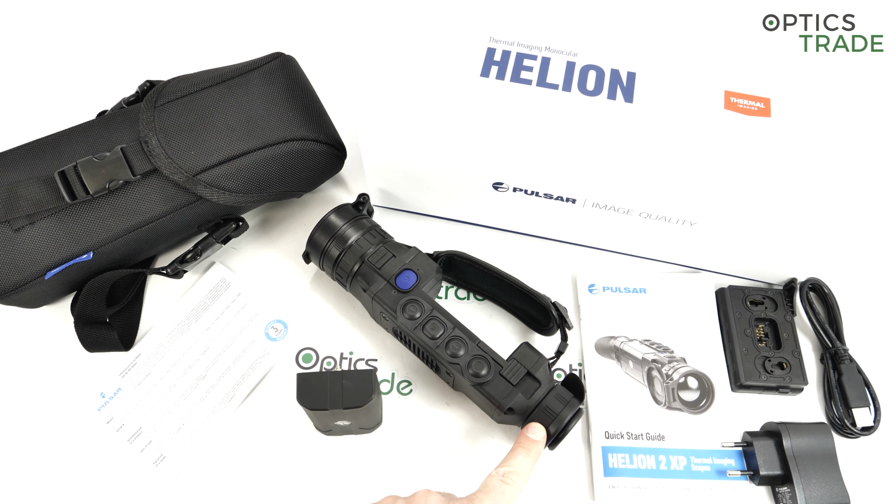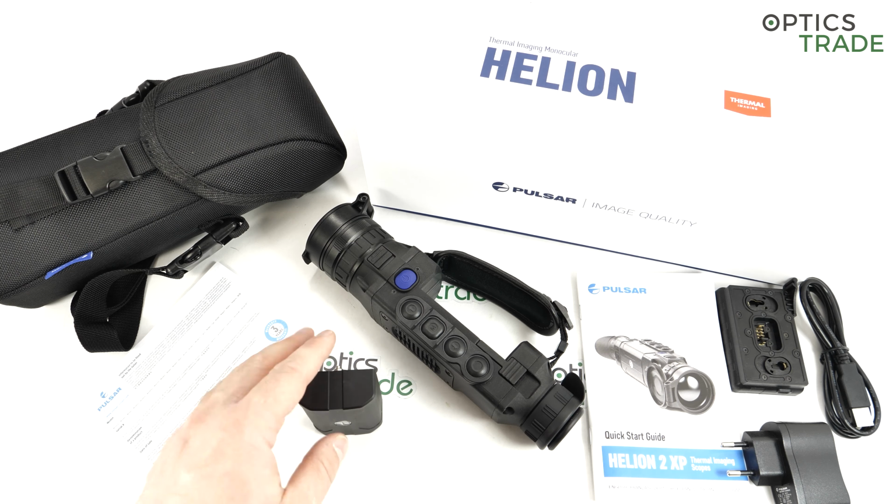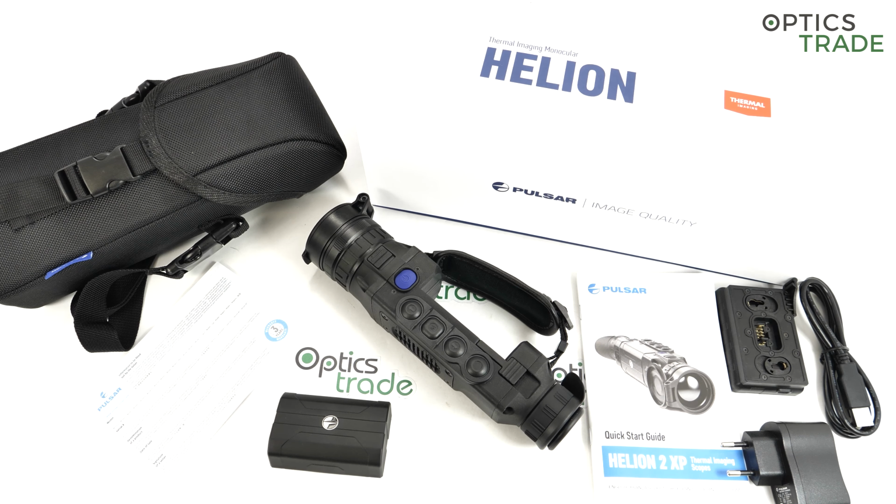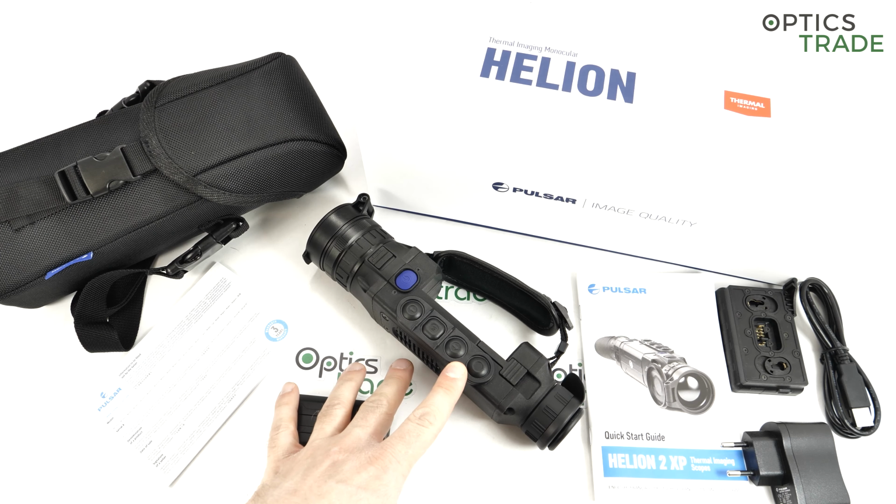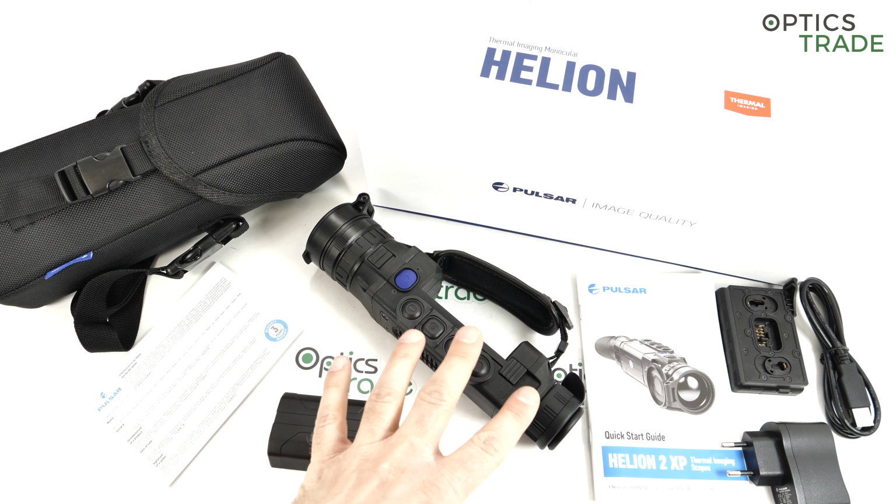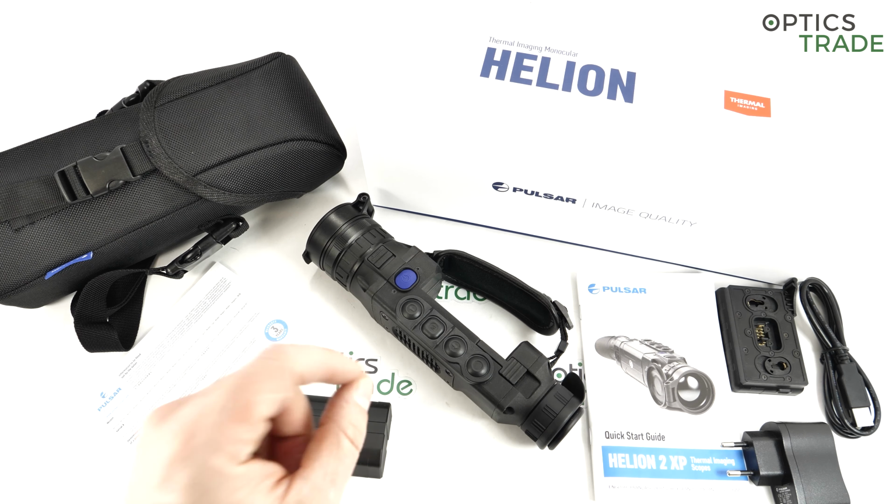The use with glasses. This is a small thing which not a lot of people talk about, but the Helions excel in this aspect. If you're wearing glasses, and myself personally, I wear glasses, this is the prime choice, because it's so easy to use it with glasses. The display looks really, really big, and it's comfortable to use.